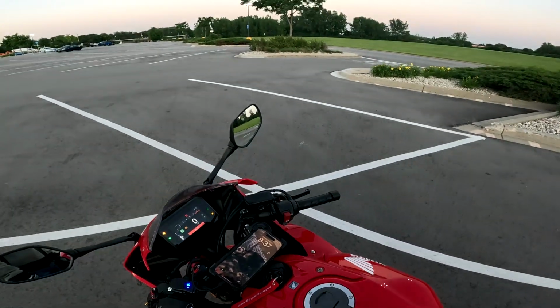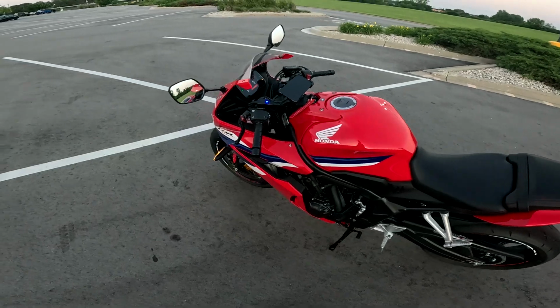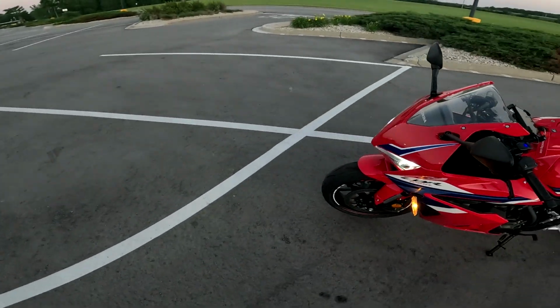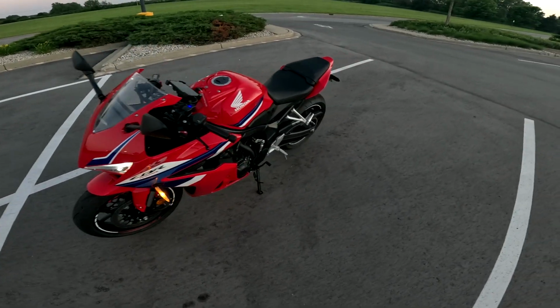Today it was like 95 degrees earlier and it's supposed to rain for the next week, so I just wanted to get out today and do a little bit of riding. It's later now, it's cooled down a little bit, so I'm going to ride around tonight and get a couple braking miles in before it starts raining. Right now it's 8:37, so it's kind of late afternoon. I also haven't ridden this thing at nighttime yet, so I want to see how the headlights and stuff are on this thing. It's a super nice motorcycle.